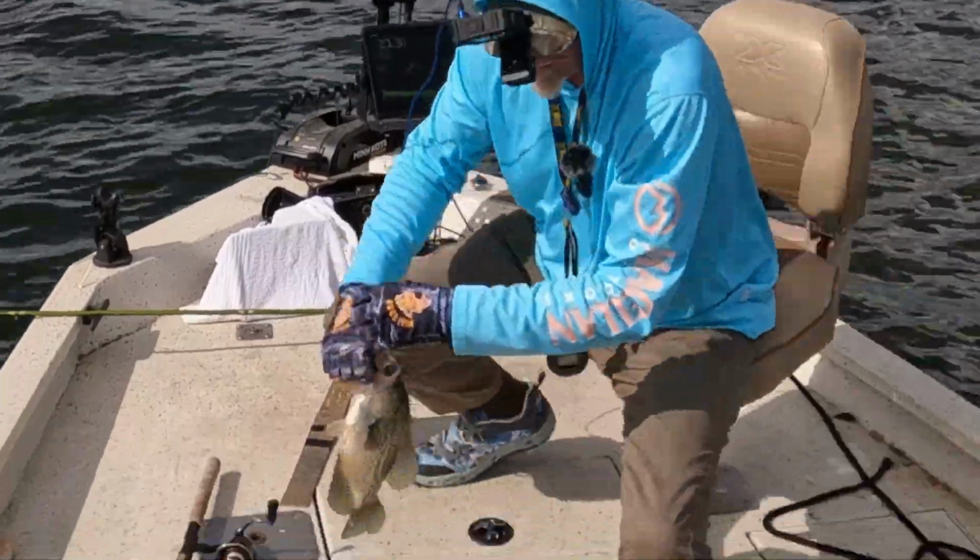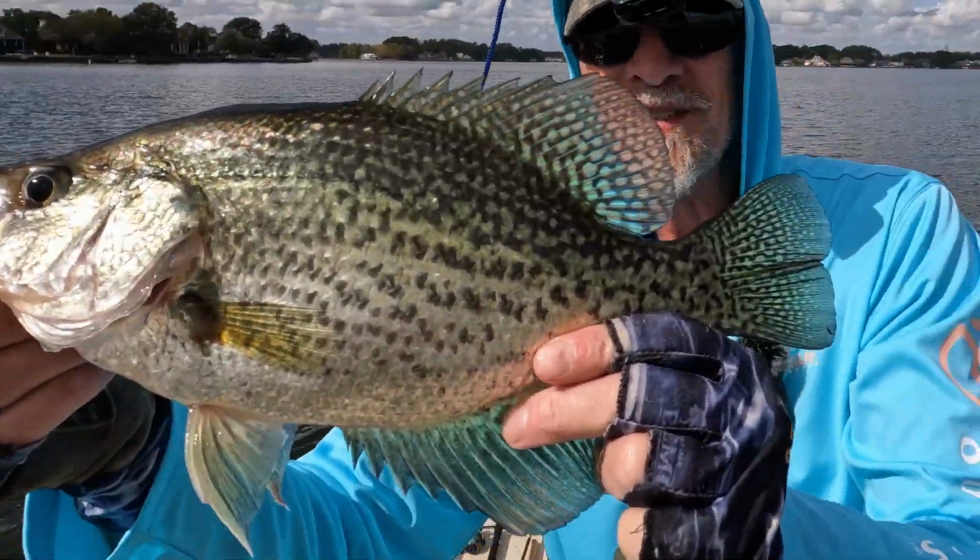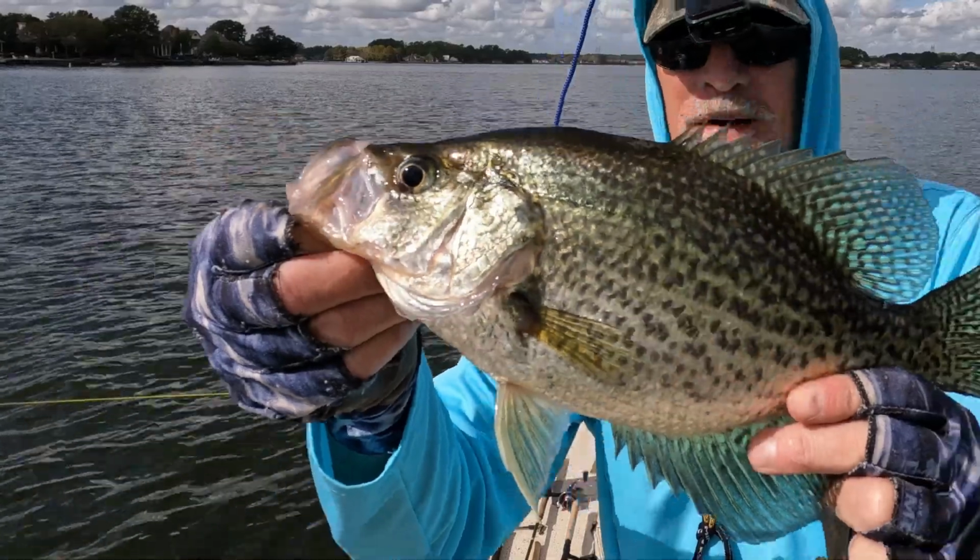13.5-inch black crappie. Look at that. 13.5-inch black crappie.